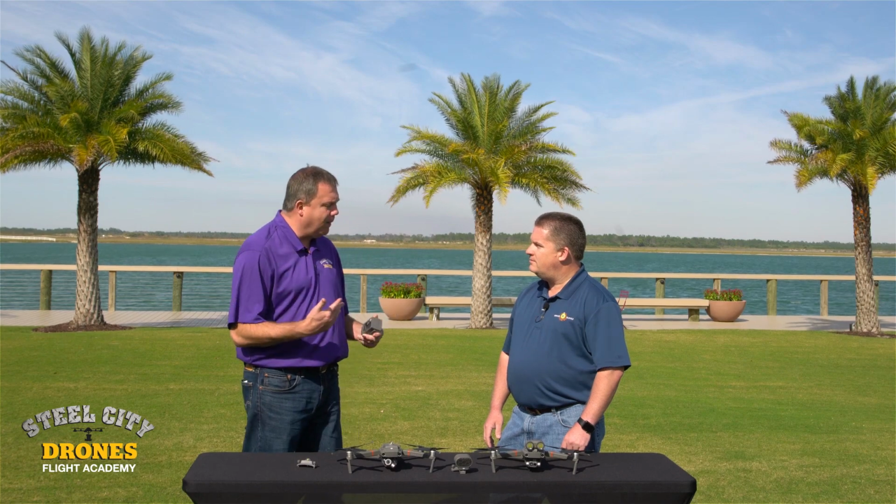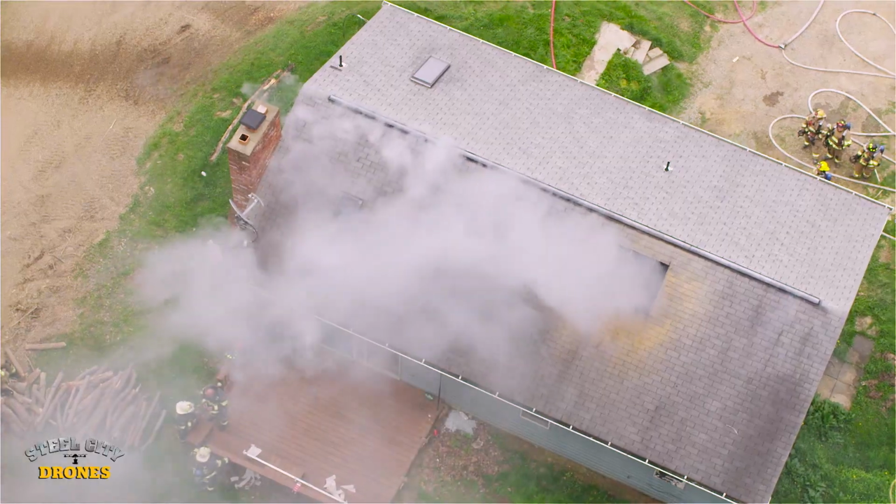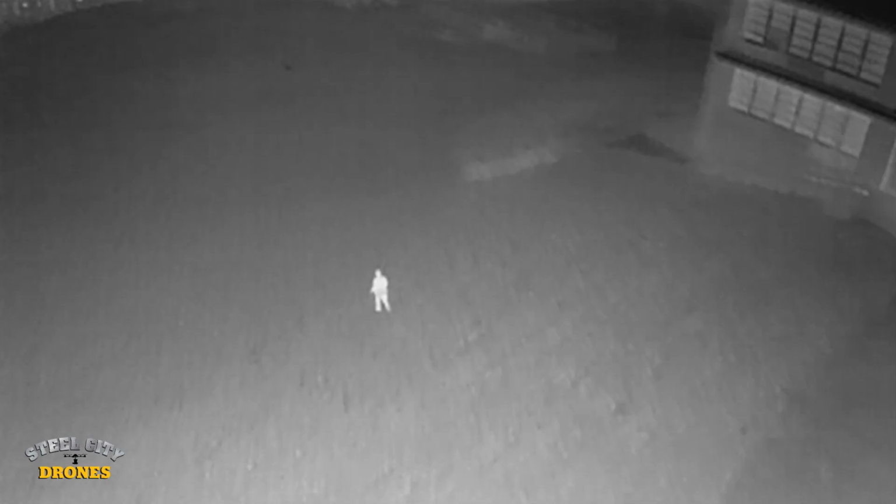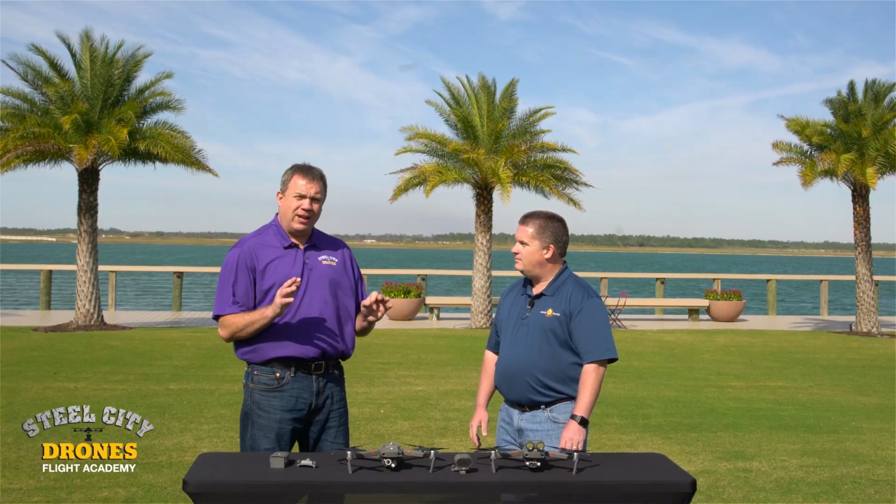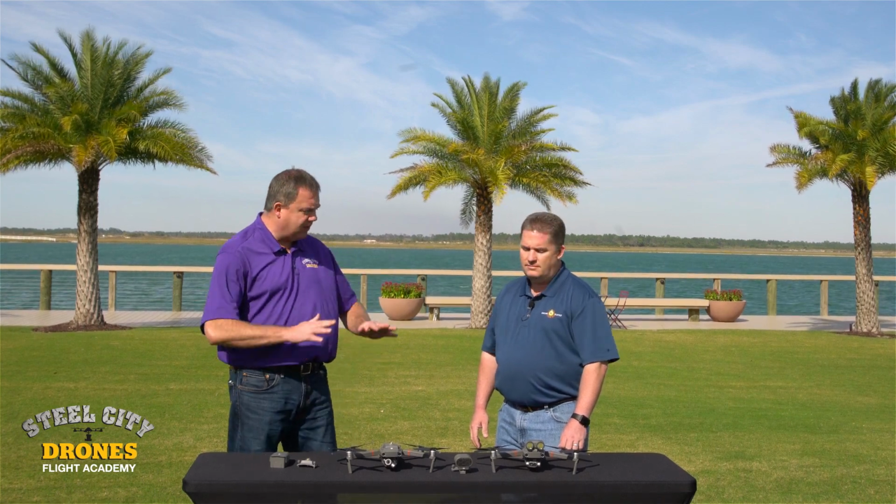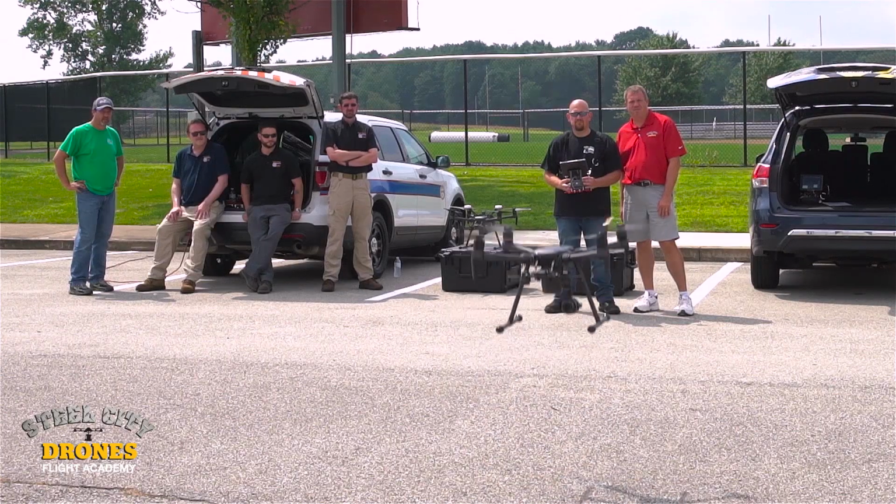Let's talk a little bit about the practicality of this with law enforcement and public safety. We're going to have a lot of law enforcement agents come and ask us about these things, and say, that's the perfect drone for us. With that said, we want to put some caveats to that. By far, this definitely has a place. Really, I think of this more as a supplemental drone, not as your first drone.